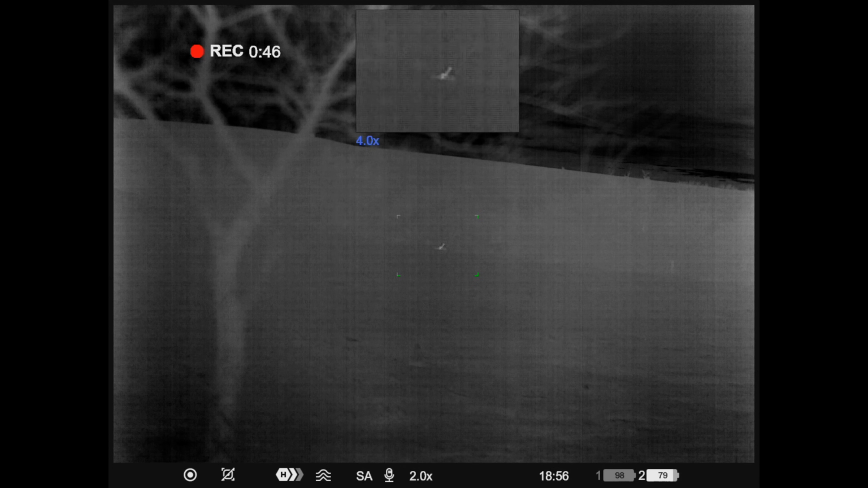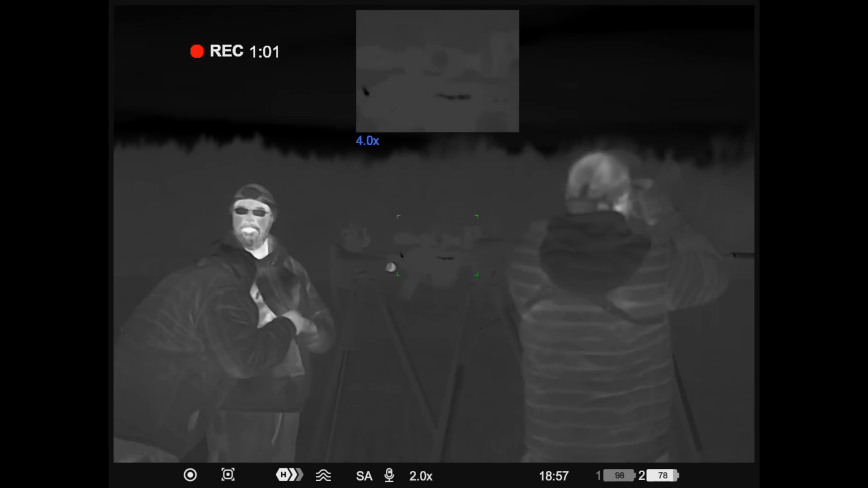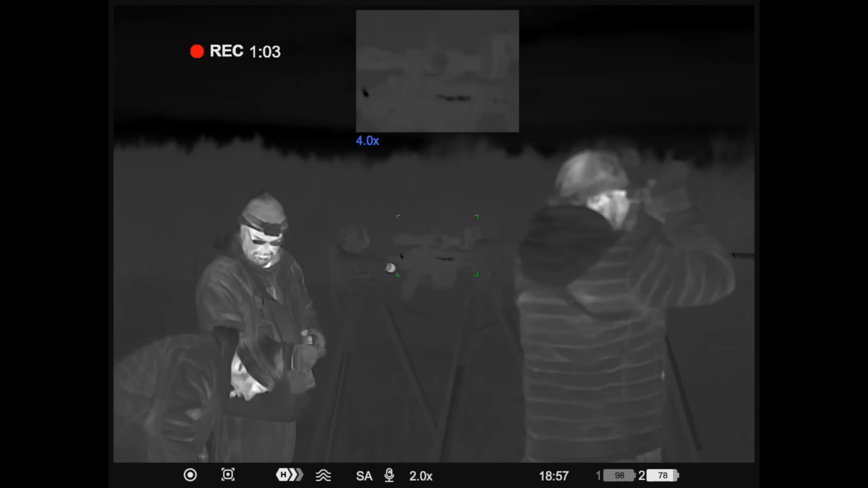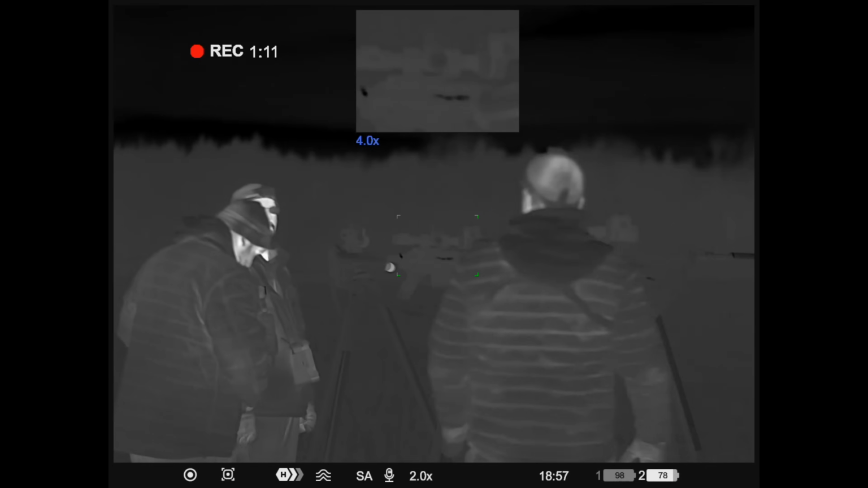Nice. All right, I'm gonna cut that stand a little short. I don't like that freaking highway. This is what's crazy about night hunting, right? It's like we're standing right out in the open, like 75 yards off the highway. Coyotes don't care, but it just feels awkward, doesn't it? It don't feel right.